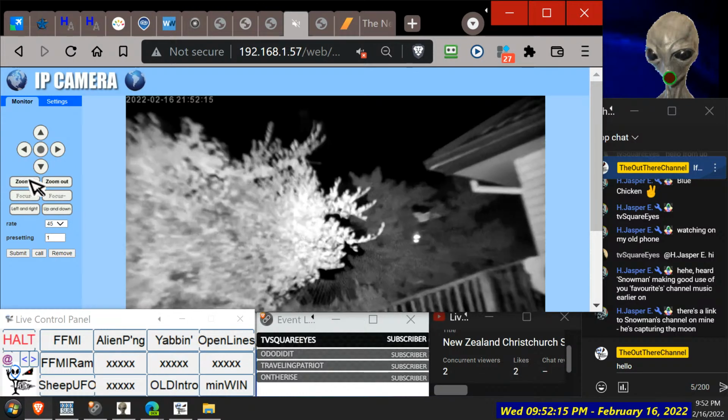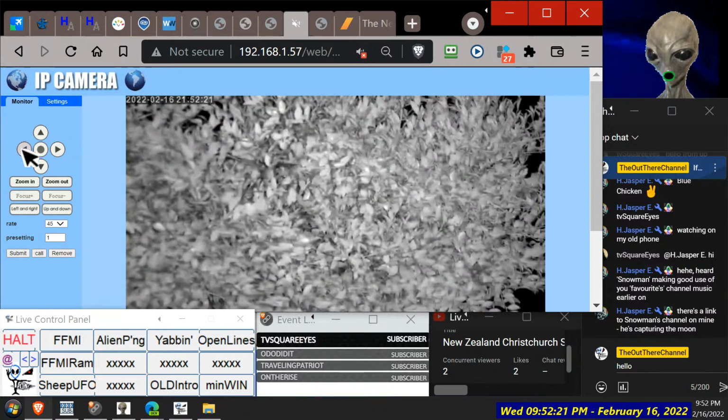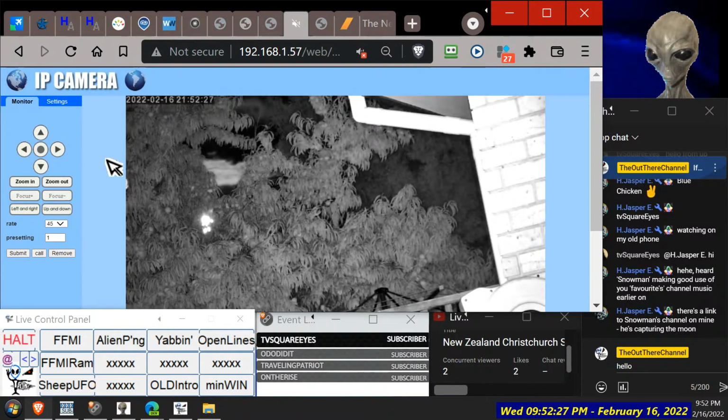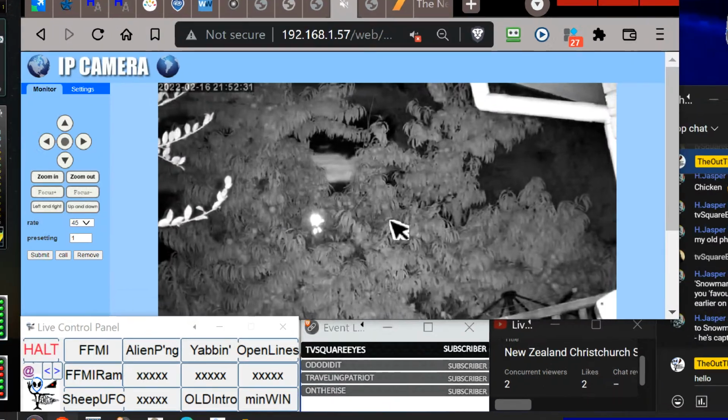Let's zoom in on it. Slow down the horizon if it is. Or it's a homestead light. Is it the moon or not? I don't know. It's too low down to be a moon. I wonder what it is.